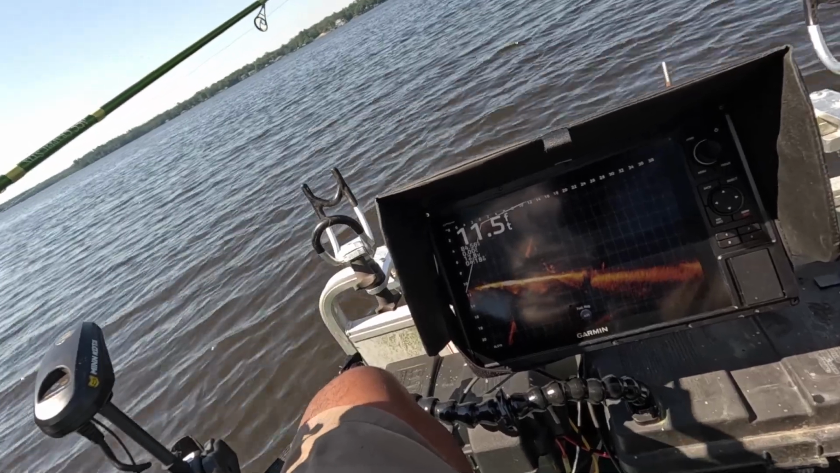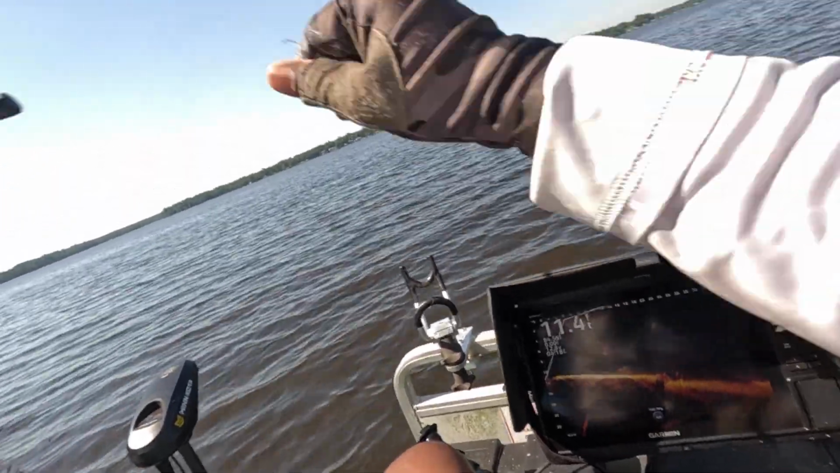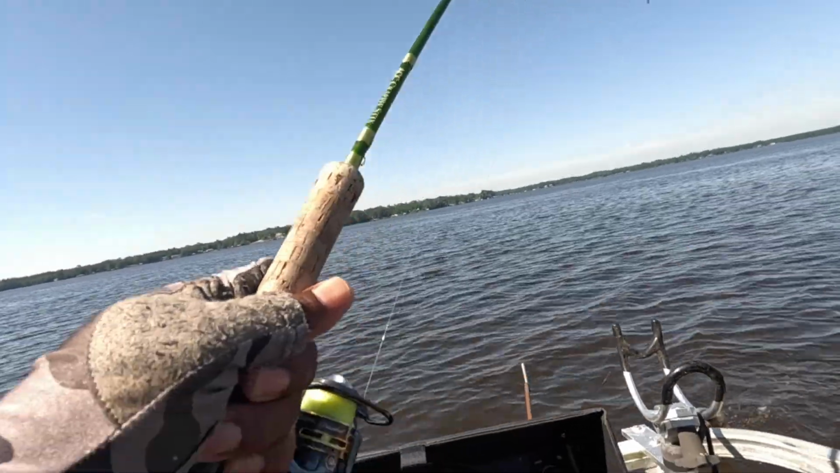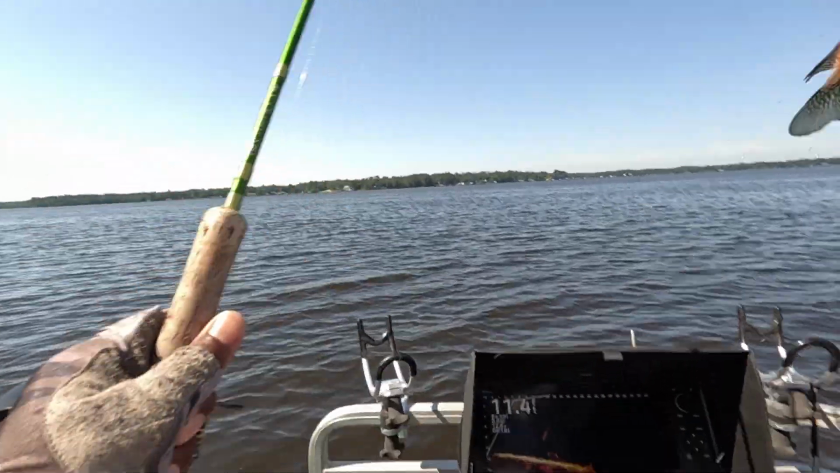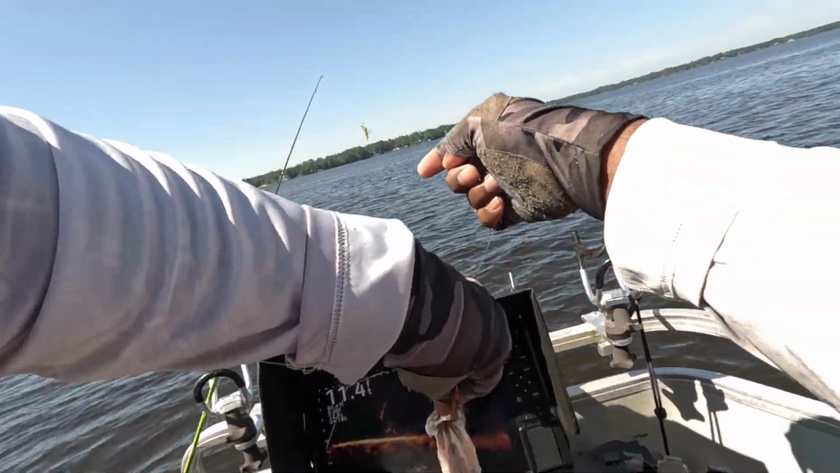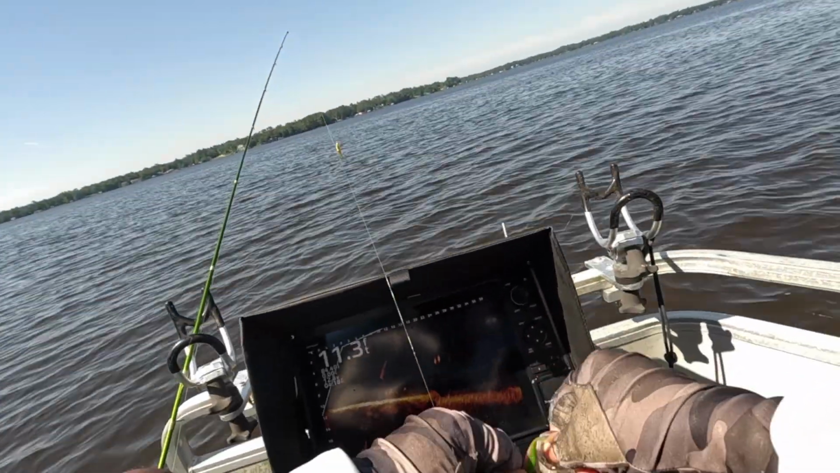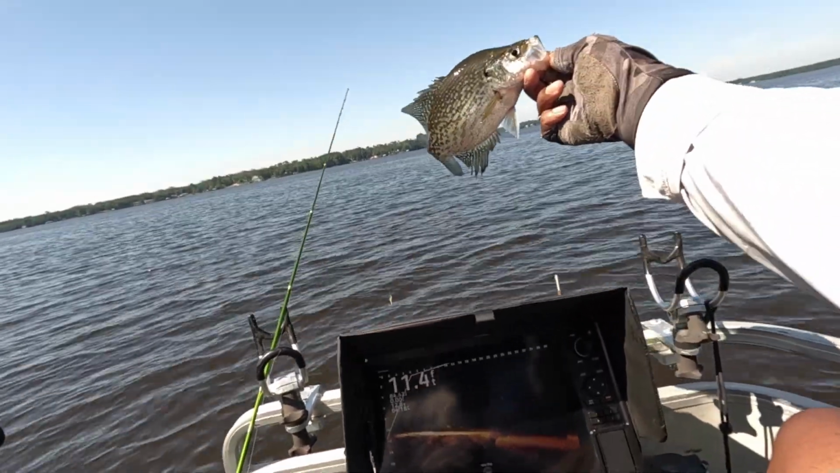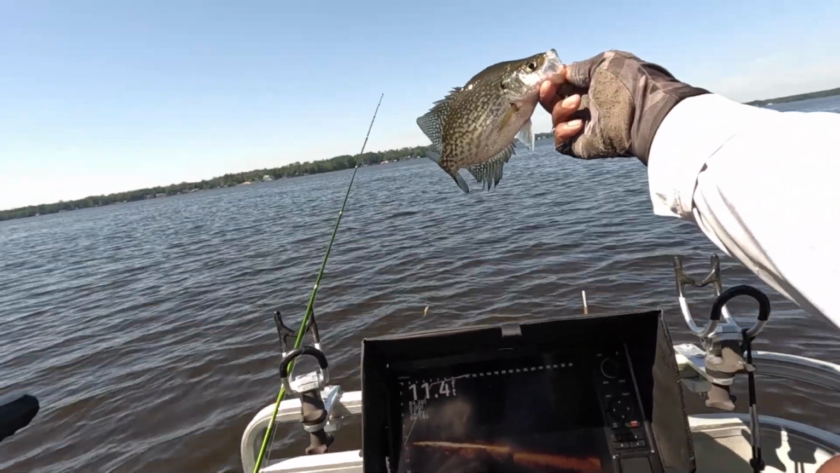Now one came in there and spooked all the rest of them for some reason. All right, I engaged that fish. I engaged that fish and he put a bunch of water out here in my eye, guys. Anyway, that's another fish. He's going back. I gotta move on to the next hole. See you, little buddy.